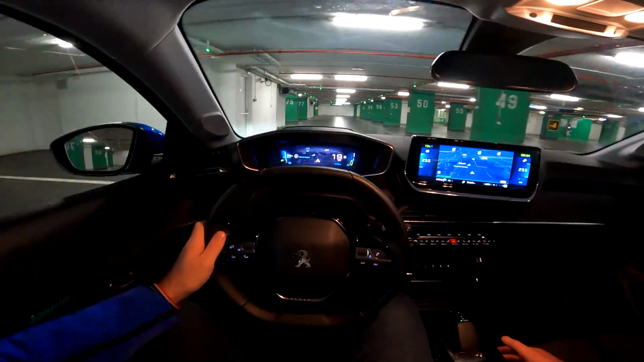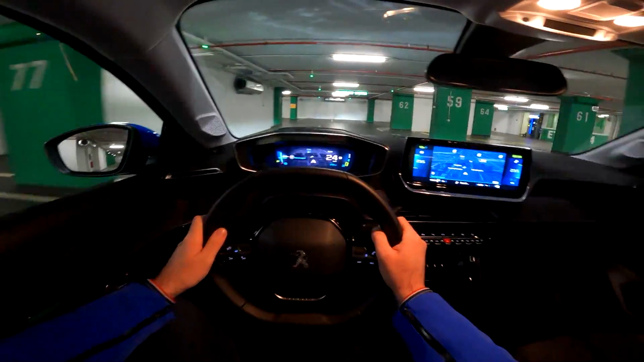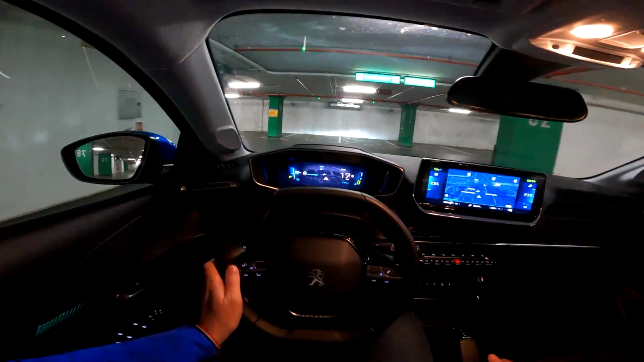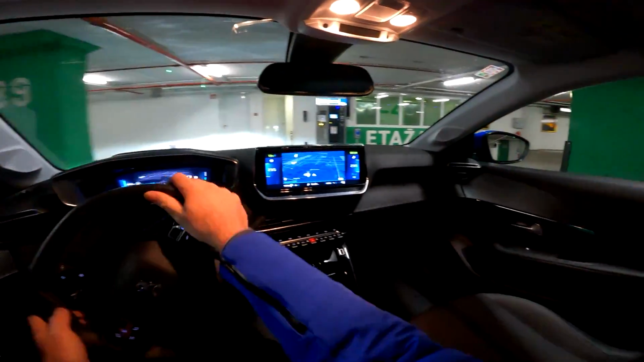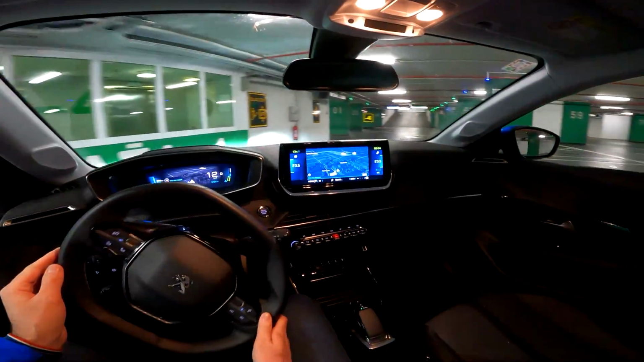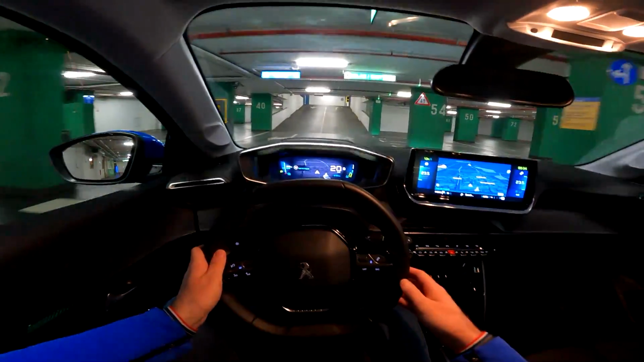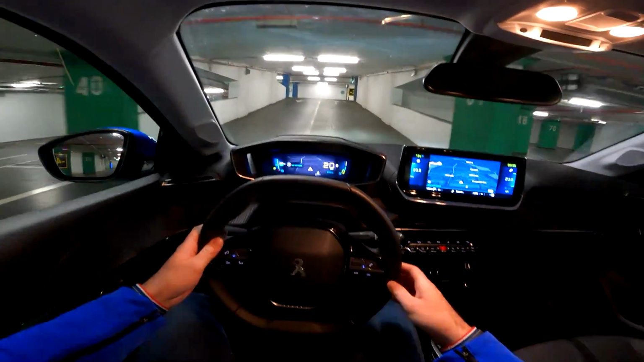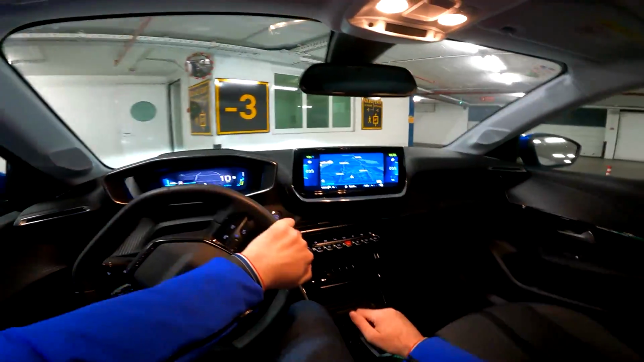That's pretty good. And in front of us we do have the beautiful 3D i-cockpit, and that one comes as standard on the Allure trim. There are a few trims available. This is the second one, Allure. Then above that you have GT line, which I would recommend you go for, because then you get ambient lights, which is a detail that I really love.